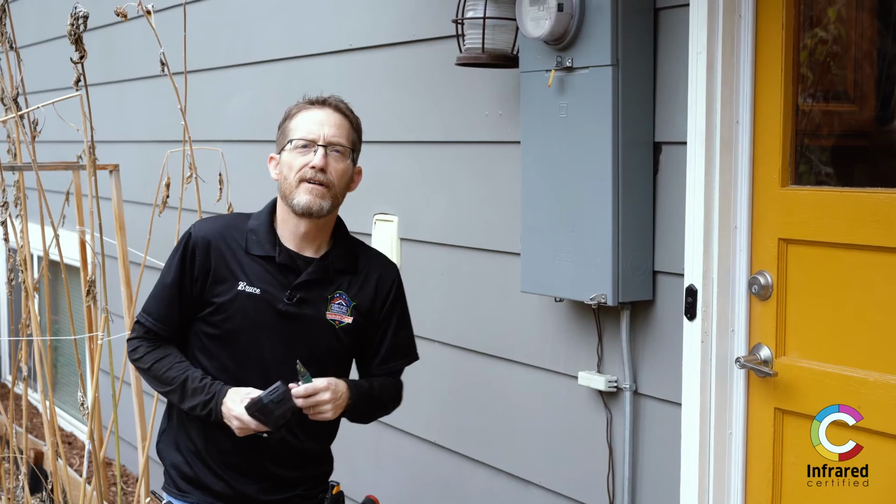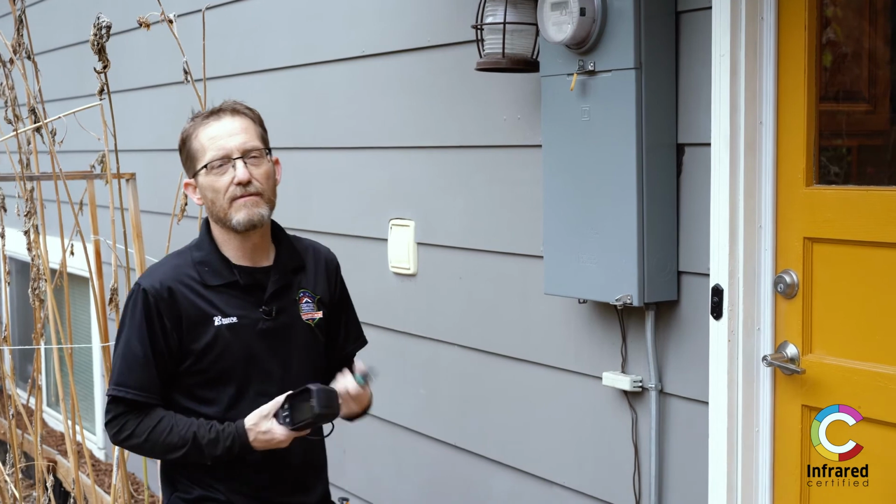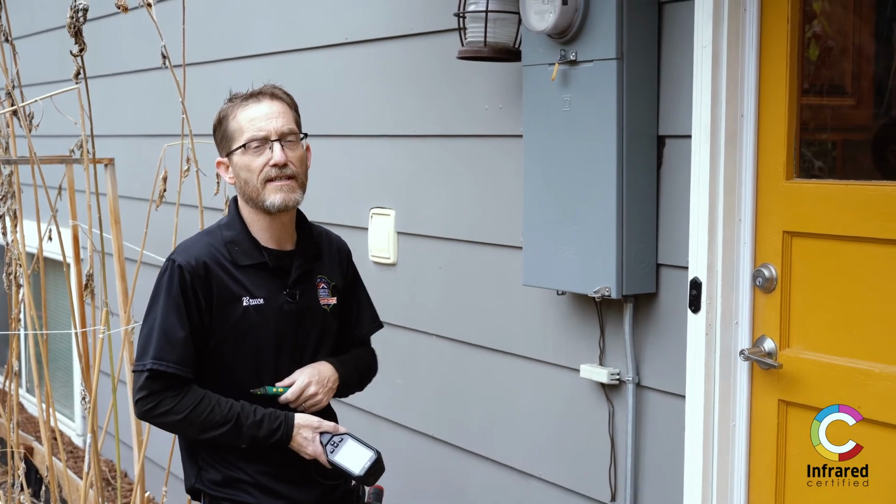No concerns. We're here on the outside of the house taking a look at the electrical panel. I do want to take a look at these when I'm doing the other inspection, just to make sure while I'm here that there's no overheating of the electrical components. Make sure the home is safe for the occupants.